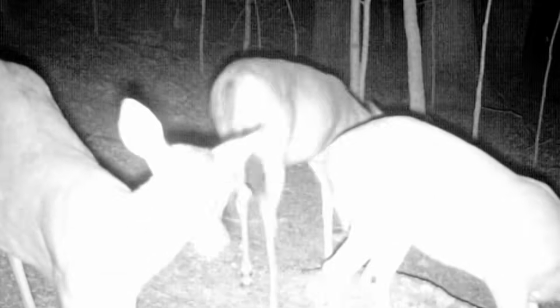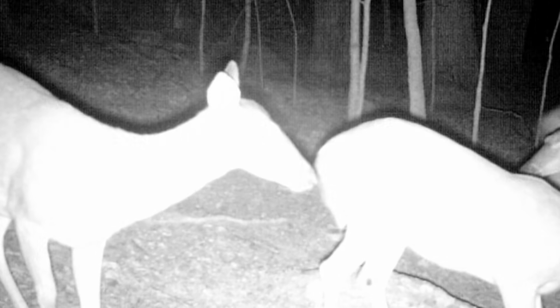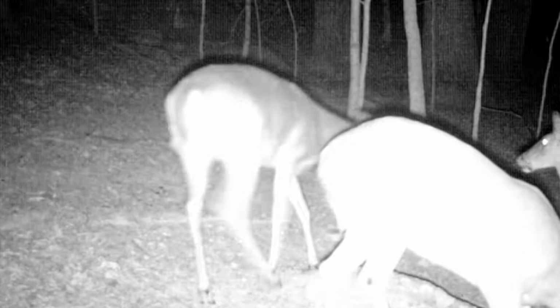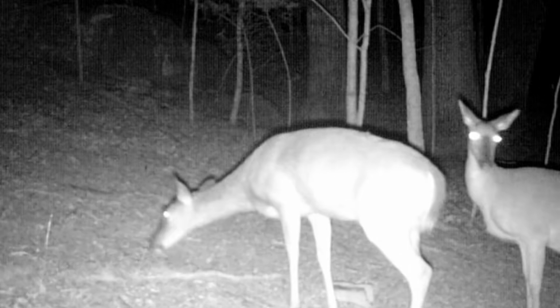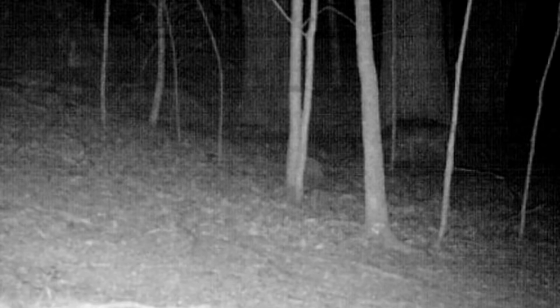And down at the salt block, a deer herd enjoying the evening down here. Tasty treat. But they are nervous. They have to watch out for these coyotes. And sure enough, they'll run them off. Coyote come through. They don't never give up.